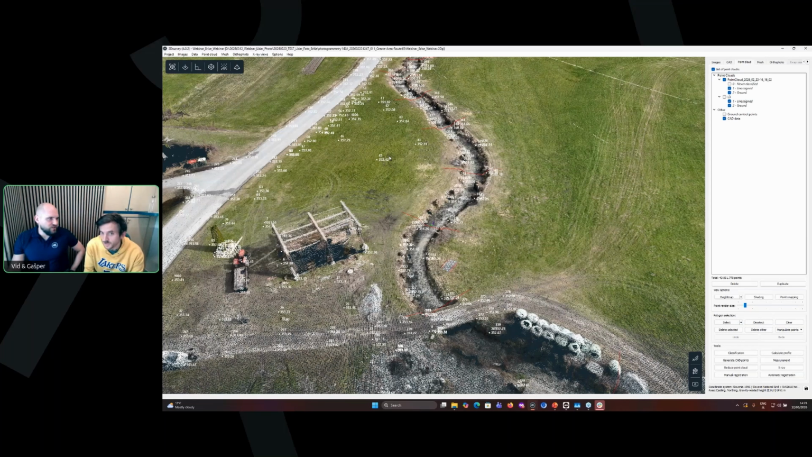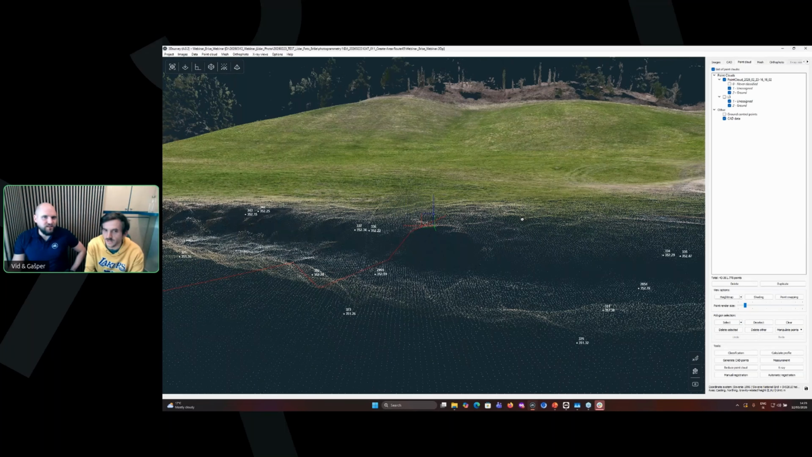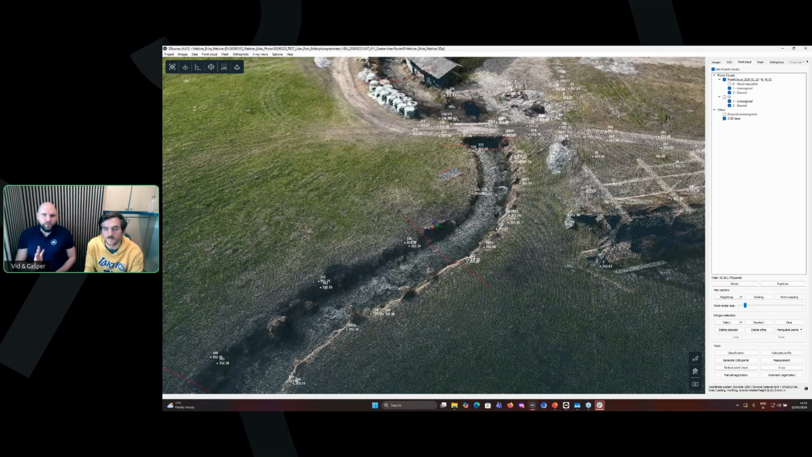Your colleague measured here. She created a whole survey map using traditional measurements. That's right. And she also recorded these vertical cross sections. Yes, recorded with GPS, right? With GPS, yes. Okay.